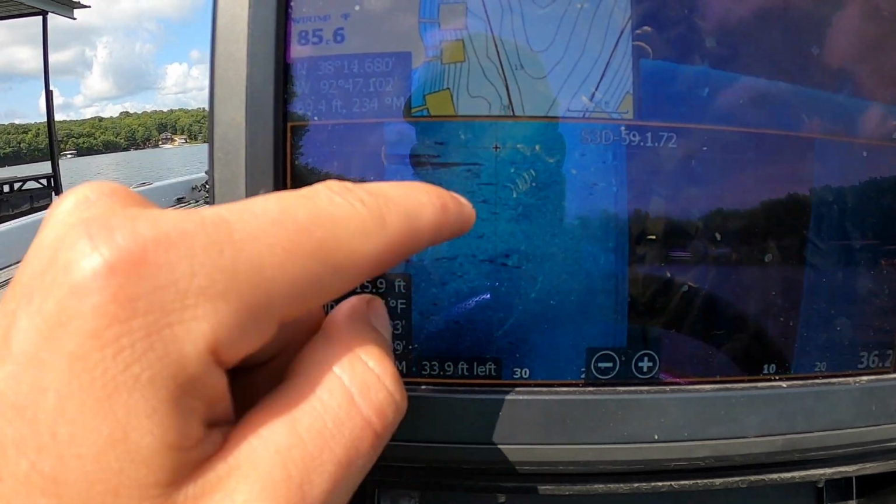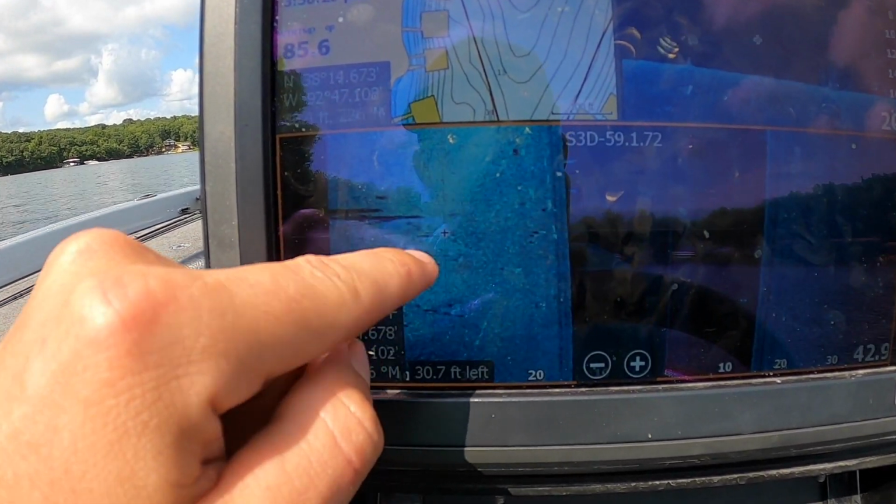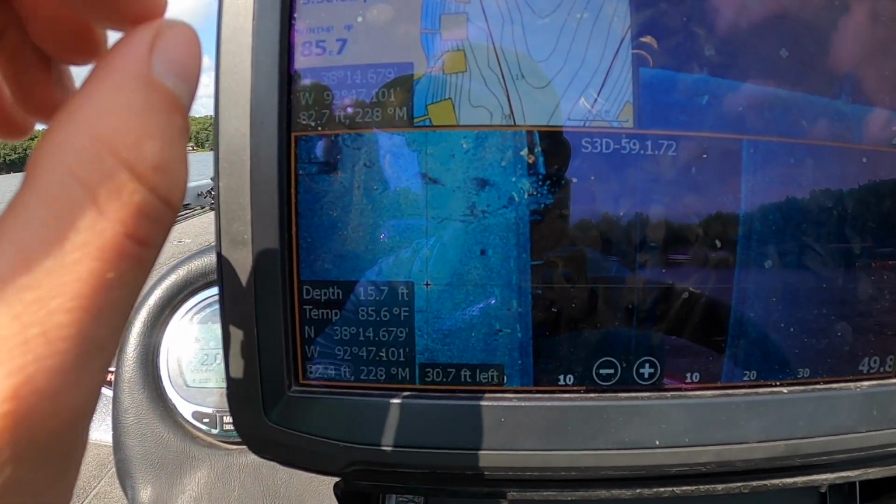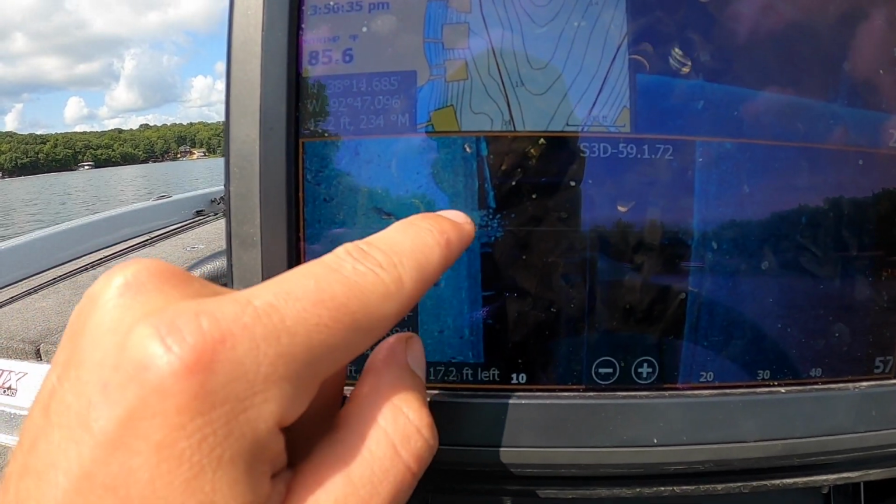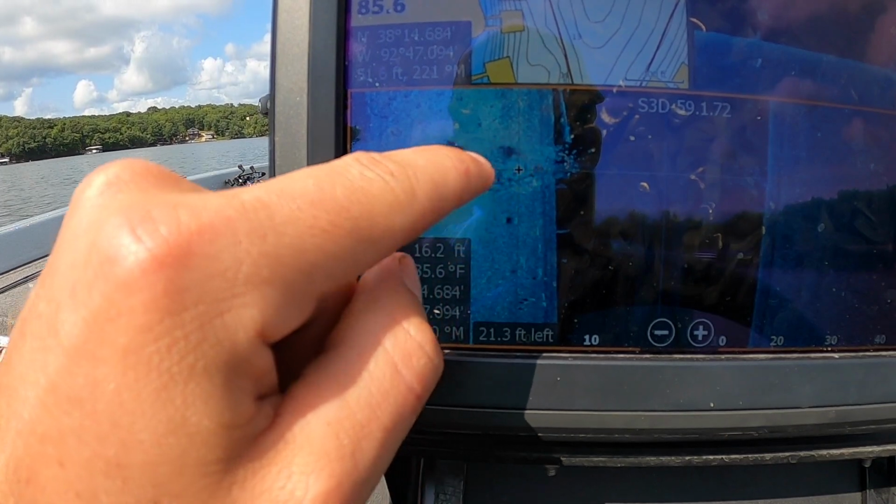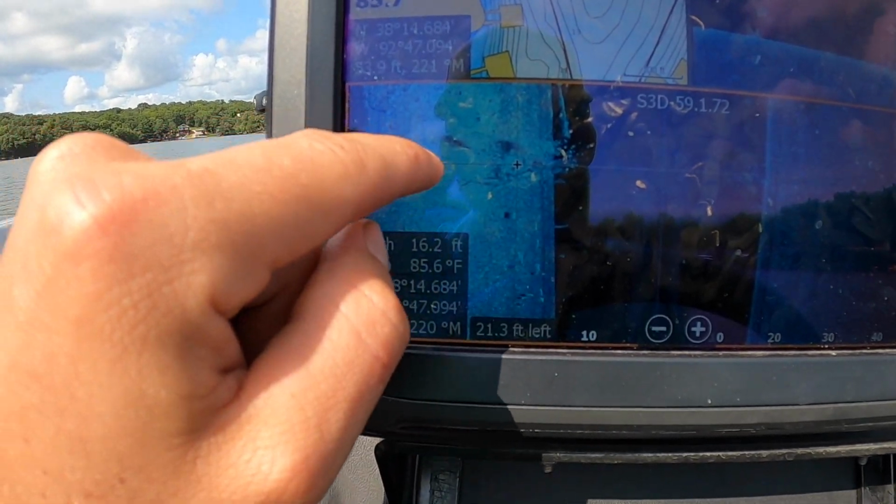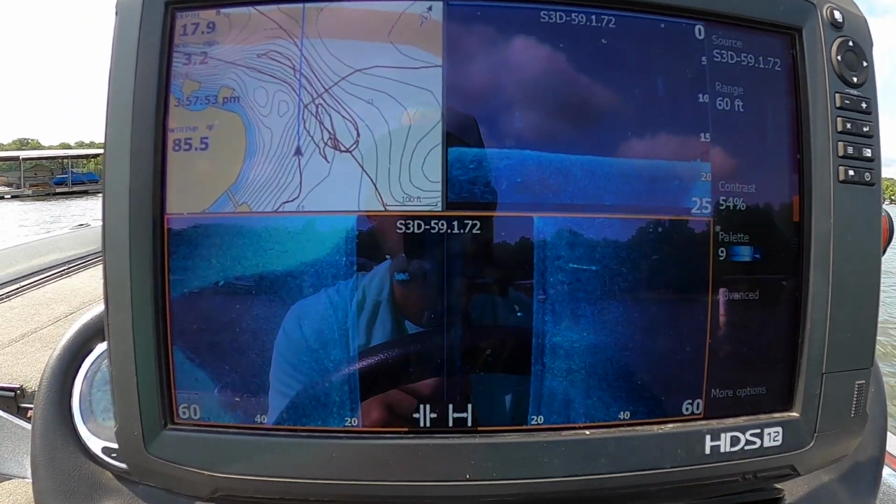So you're going from mud to rock, pretty hard rock too, like not just little bitty mixed in rock. Like that's pretty rocky. And then here is actually a brush pile, so you can see this one actually looks to be pretty wide.